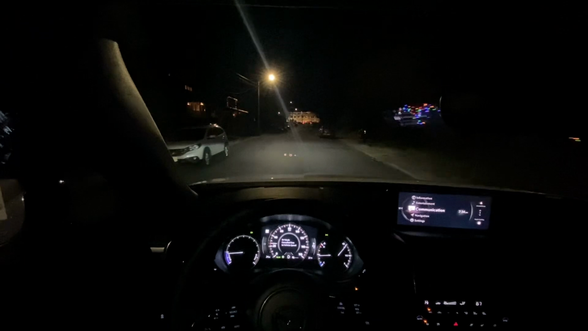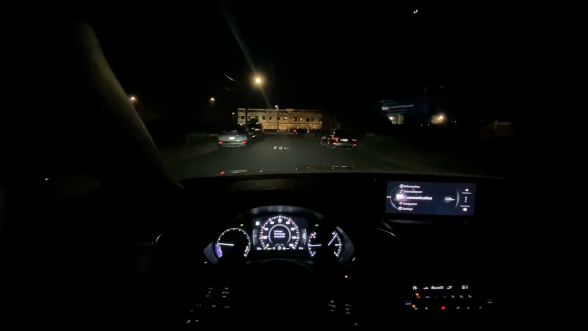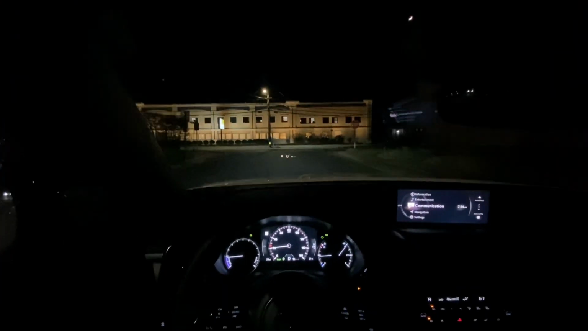It's very quiet. But see, even if I'm not on throttle, which I wasn't back there, and it goes over 25 miles an hour, it still kicks the engine on. So it is a very sensitive EV mode, just like the RAV4 though.